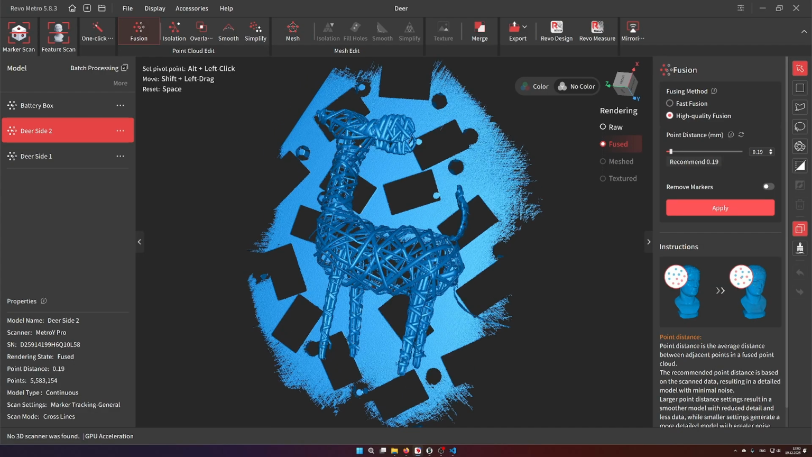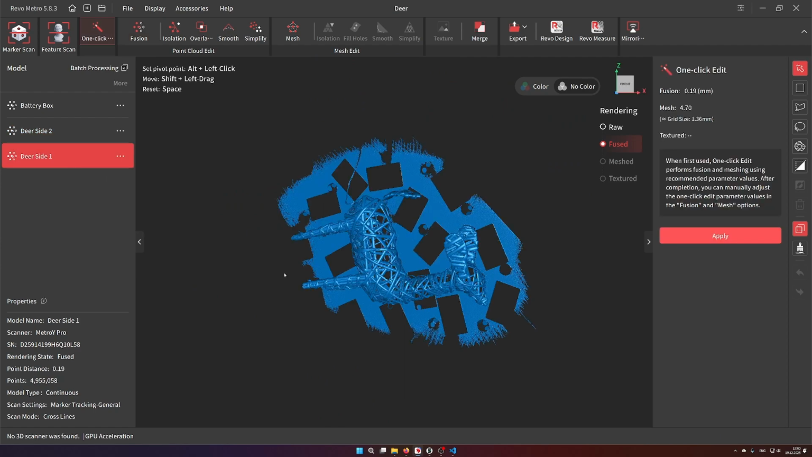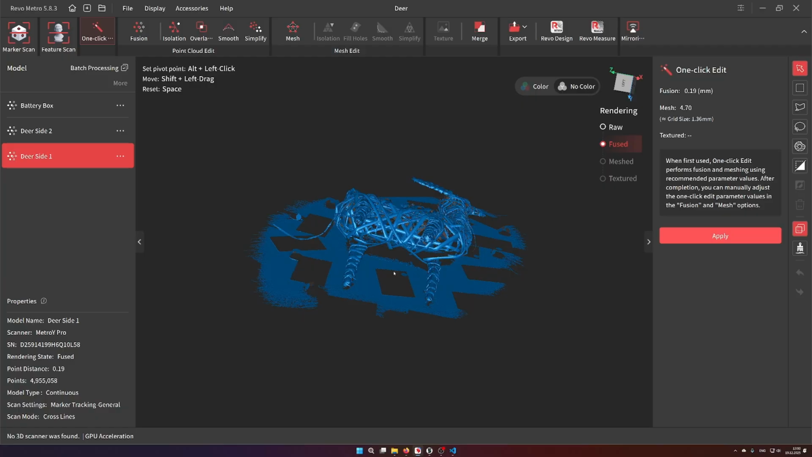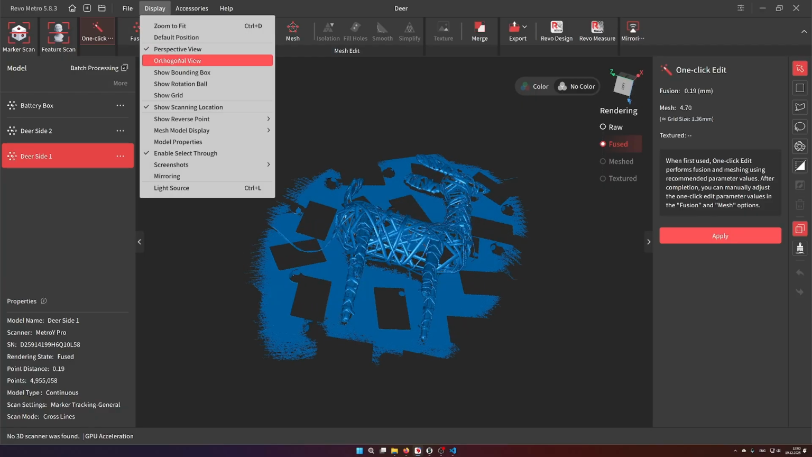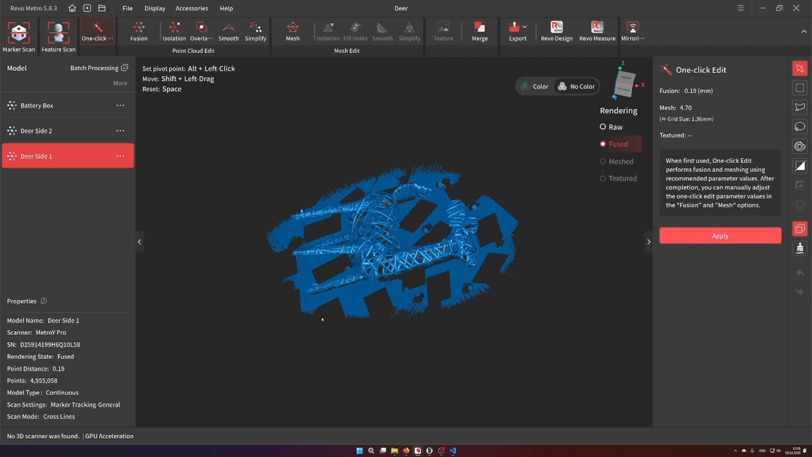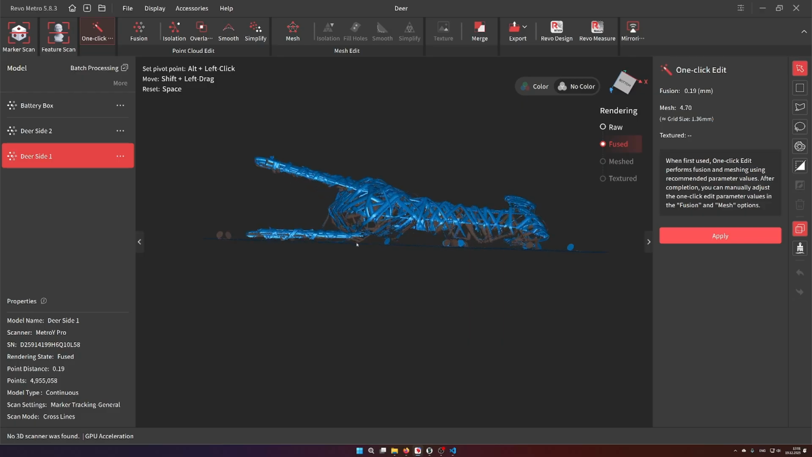But let's first start with cleaning up the single scans a bit, and then we can go on with the meshing. To make the cleanup easier, I will switch to orthogonal view. Currently we are in the perspective view, but I will switch now to orthogonal view. So I do this so I can simply orient the model like this, select the polygon tool, and just delete all the data I'm not needing.